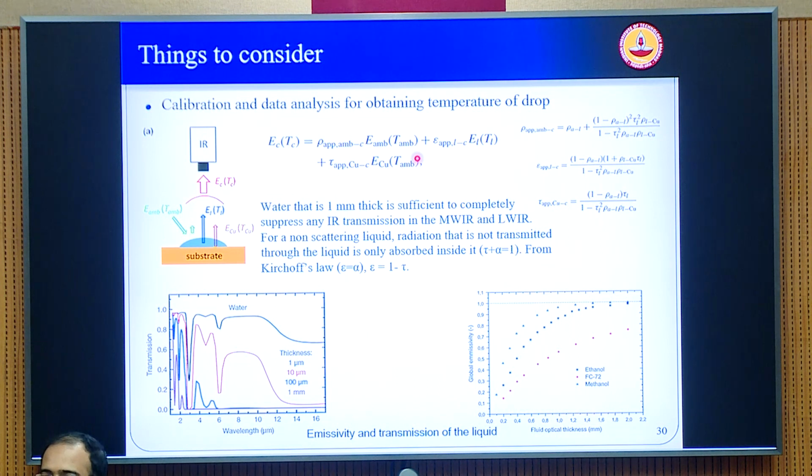So you have to be very careful what kind of liquid you are using when you do this interface temperature measurement. For example, if you use water, and let us say you have different thicknesses of water, the transmissivity of the liquid depends on the thickness of the liquid, right? The thicker the liquid, the less transmissive it becomes. So if you take water about 1 micron thick, you will see the transmission is almost... so this is not correct.